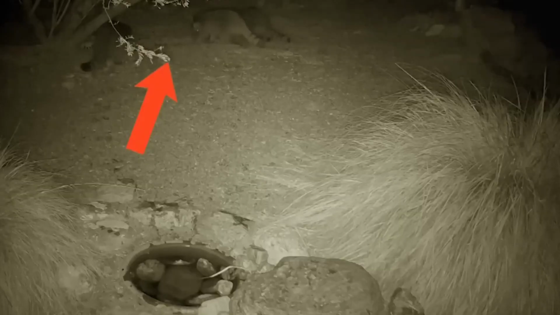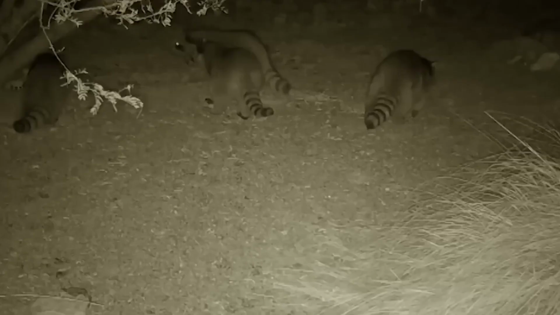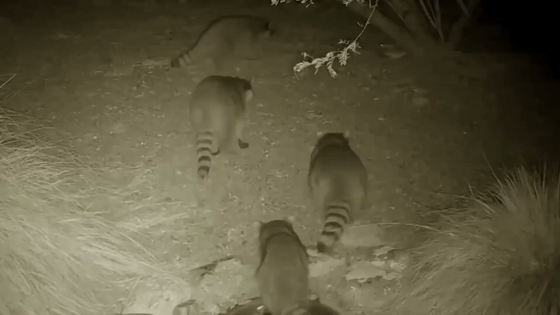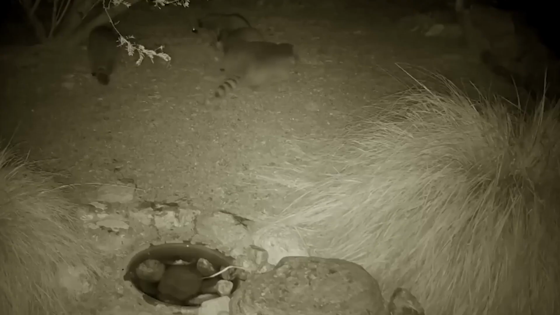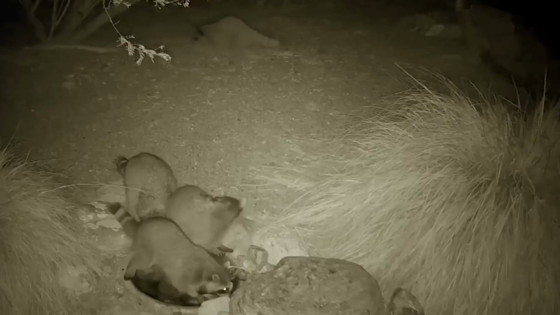As the hunted quickly become the hunters, it may surprise you to learn that raccoons, despite being known for their intelligence, are also quite capable of handling snakes. Showing great teamwork, the raccoons group up around the snake, blocking its path to escape. Then one bold raccoon steps forward and grabs the snake with its strong claws.